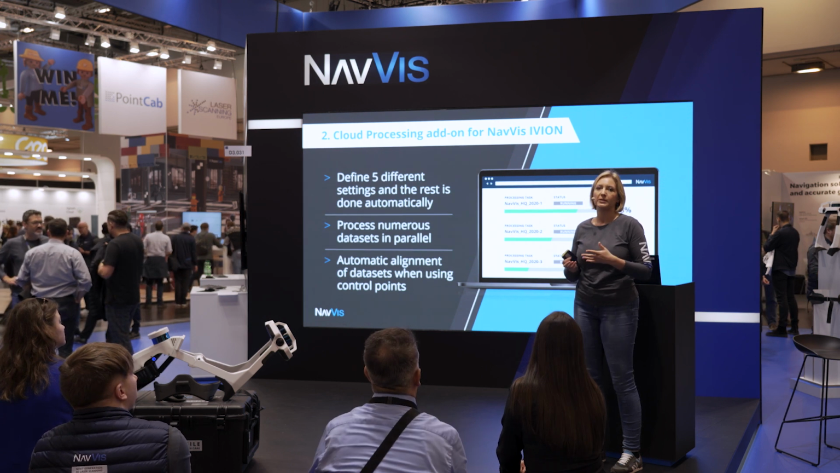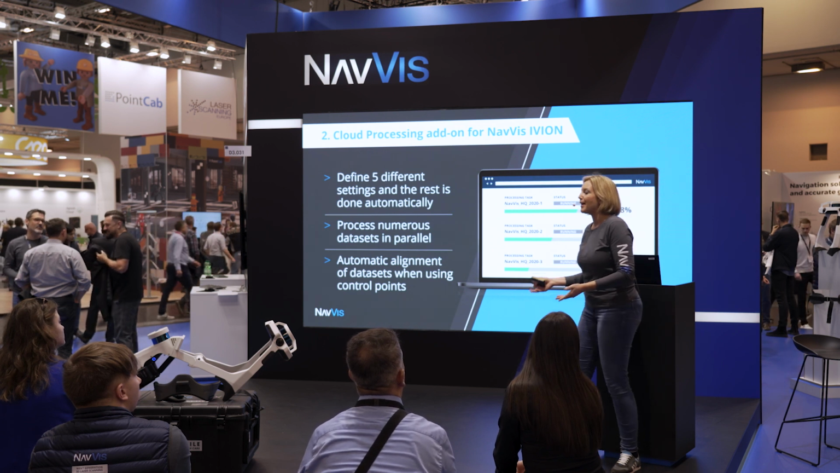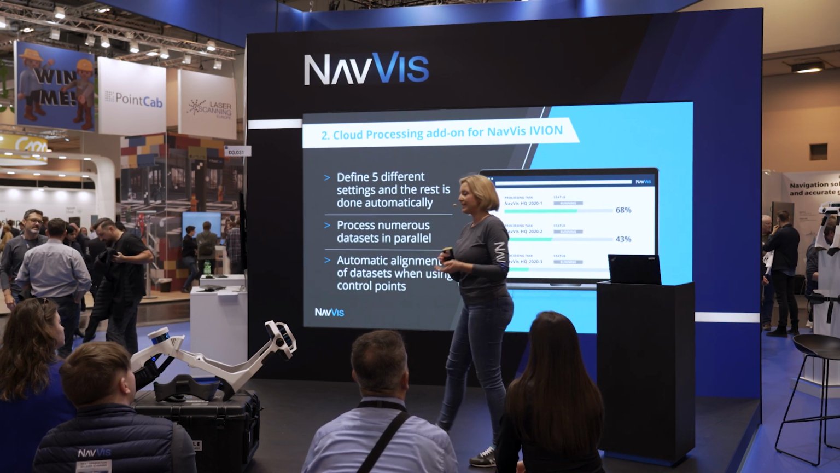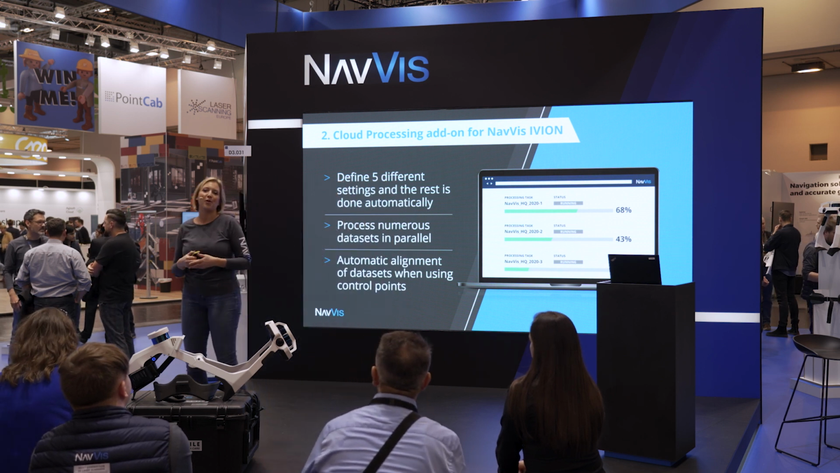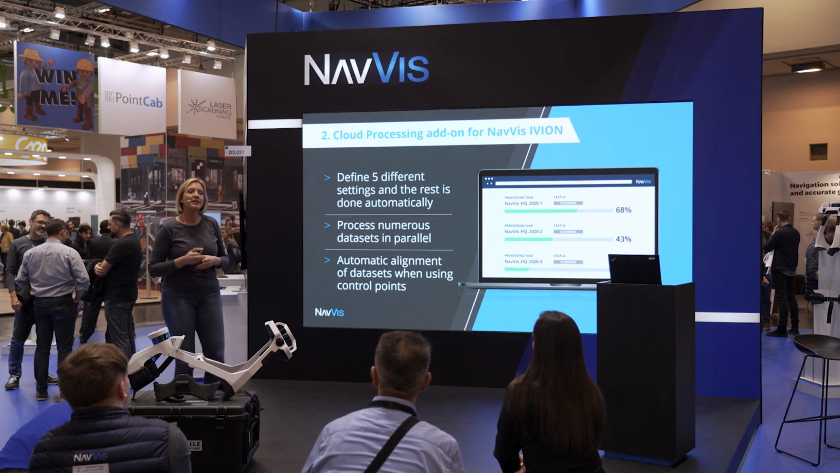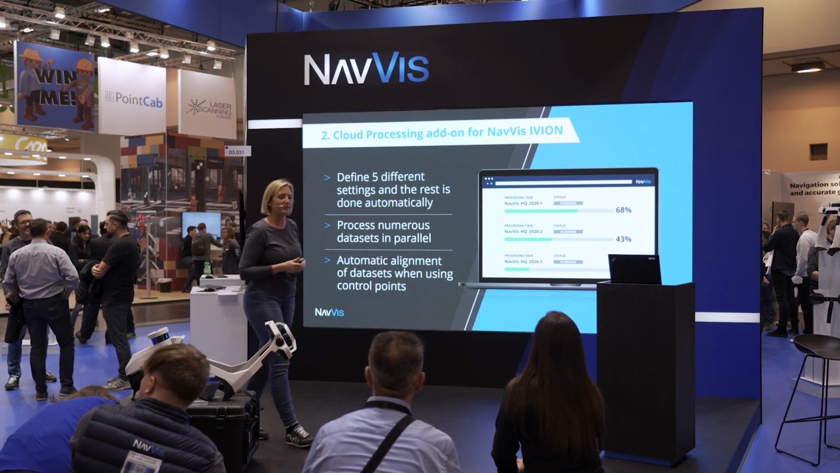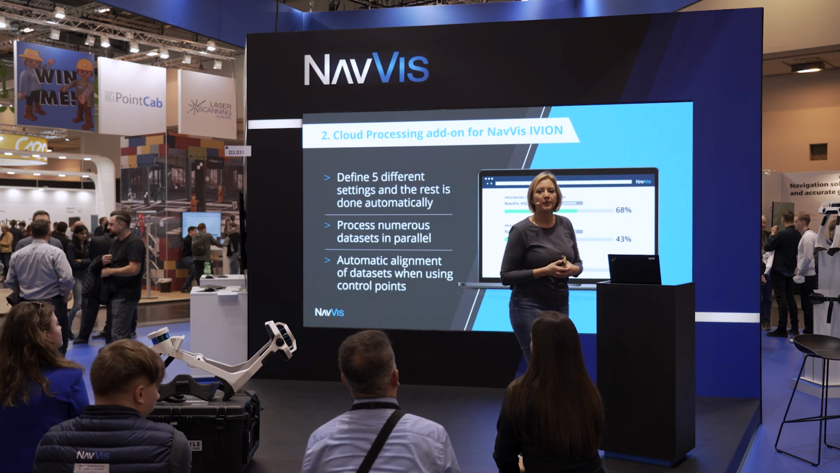Depending on the settings, that will take you up to 8 to 10 hours. Usually our customers scan, go home, set it up, have a nice sleep, and the next morning you have access to all of your data. It's just 5 different settings you choose from. So it is highly automated, the processing, and it's very easy to use as well.